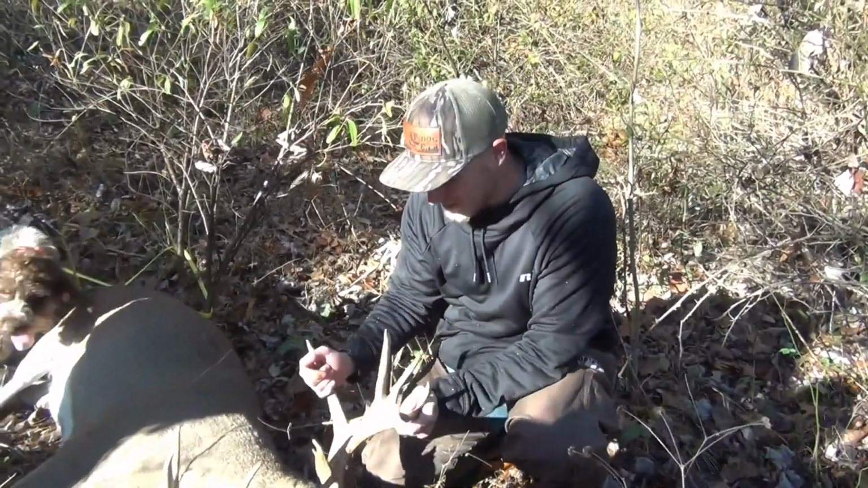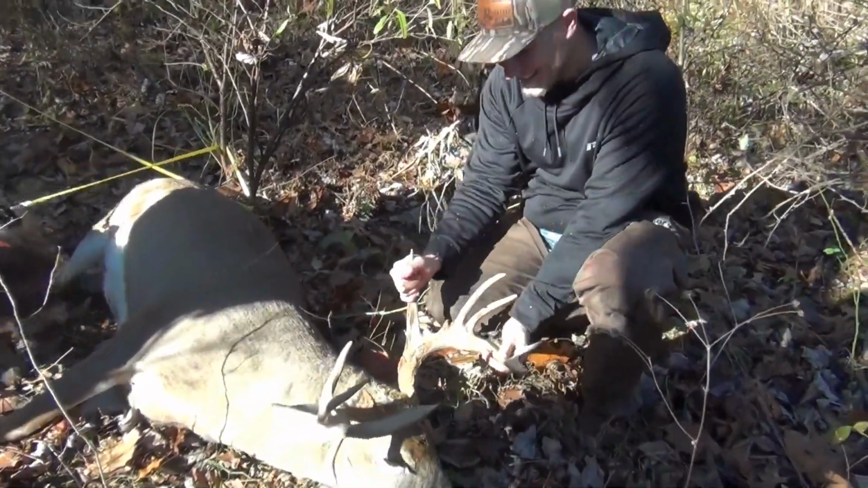First buck I seen this morning. First buck you've seen this morning. Now it's Mike's turn.